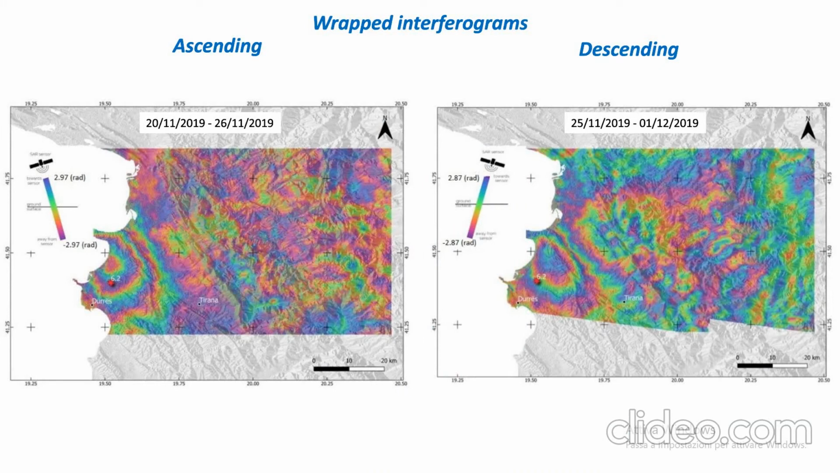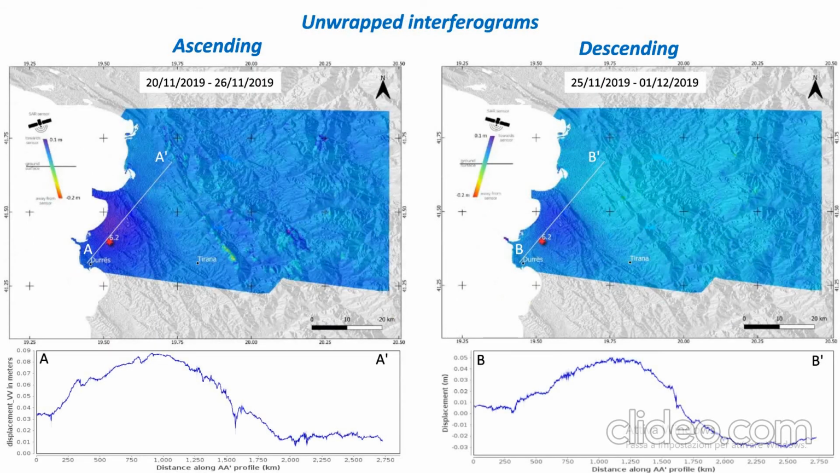So as you can see here, firstly we have the wrapped interferograms that show the phase in radians, both ascending and descending in different periods covering the earthquake. And we have the phase movement in radians, and the same interferograms that show the same movement but in meters.